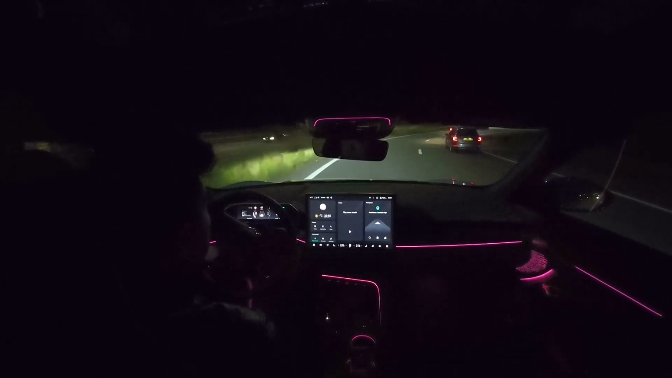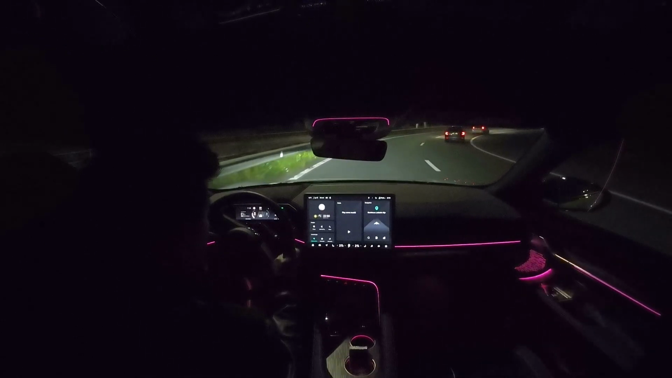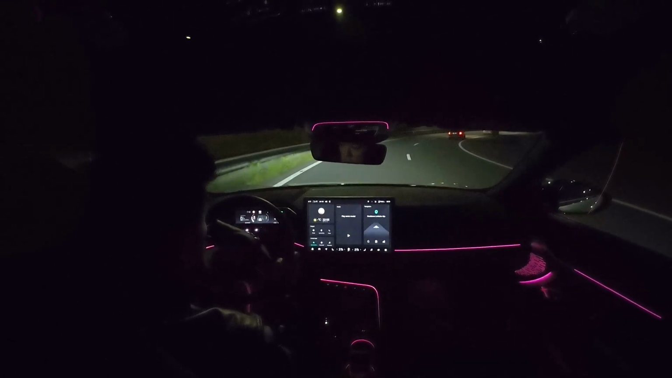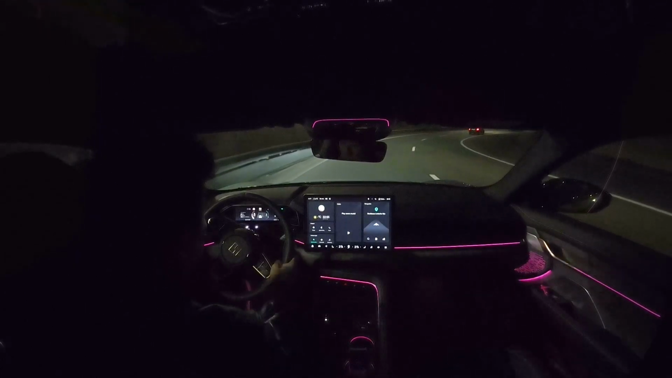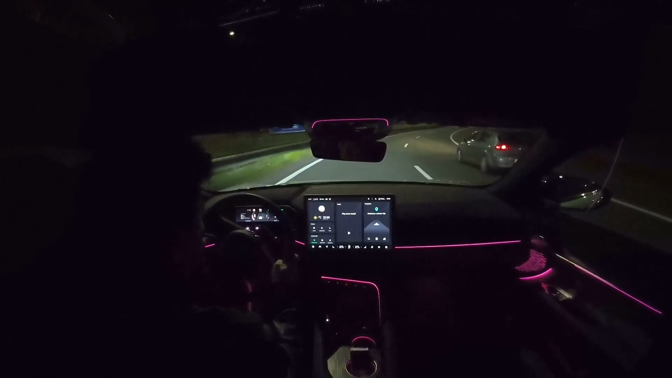Great lights. Everything works very well in the night, so you don't feel unsafe in this car during the night.